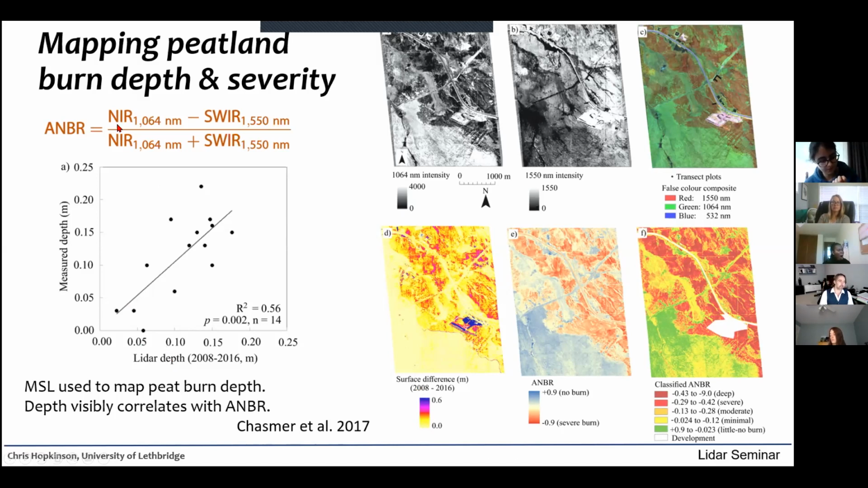And then when we integrate the near infrared and shortwave infrared, we can develop what's known as a normalized burn ratio. I don't think I have it here, but Laura probably does somewhere, an image of a satellite-based normalized burn ratio, and that is an index of burn severity. What we've shown is that utilizing the multispectral LiDAR, we can also pull out a normalized burn ratio.